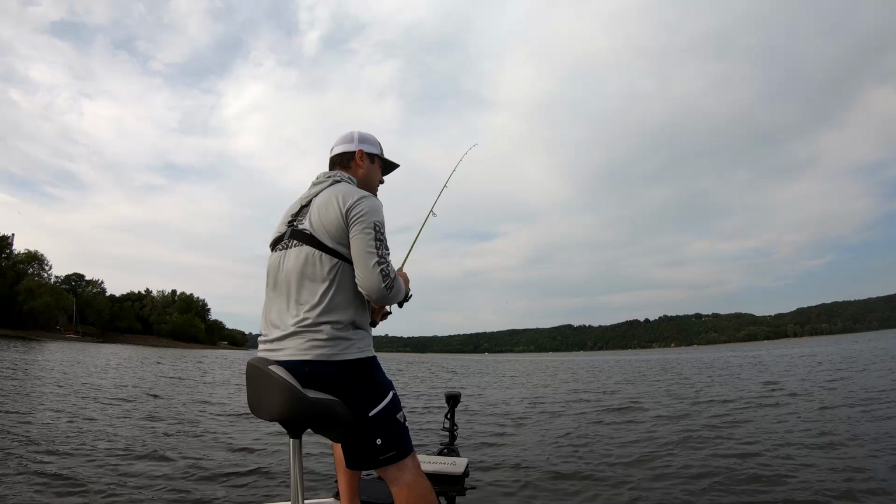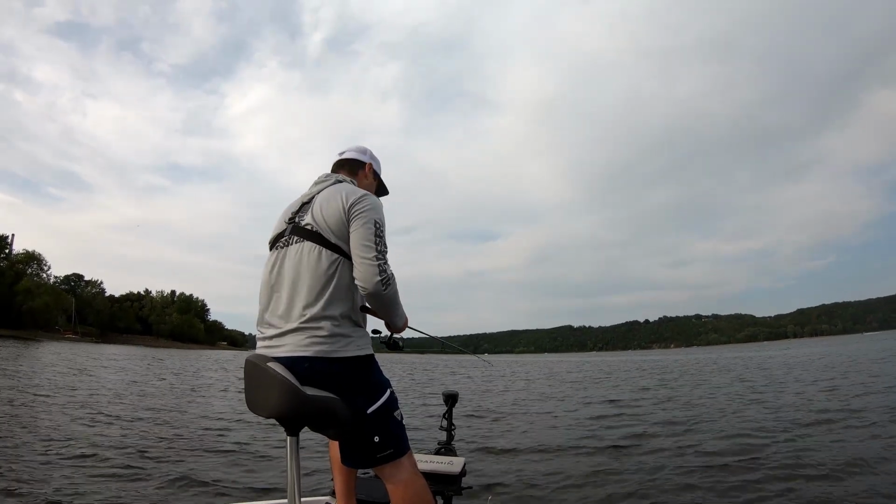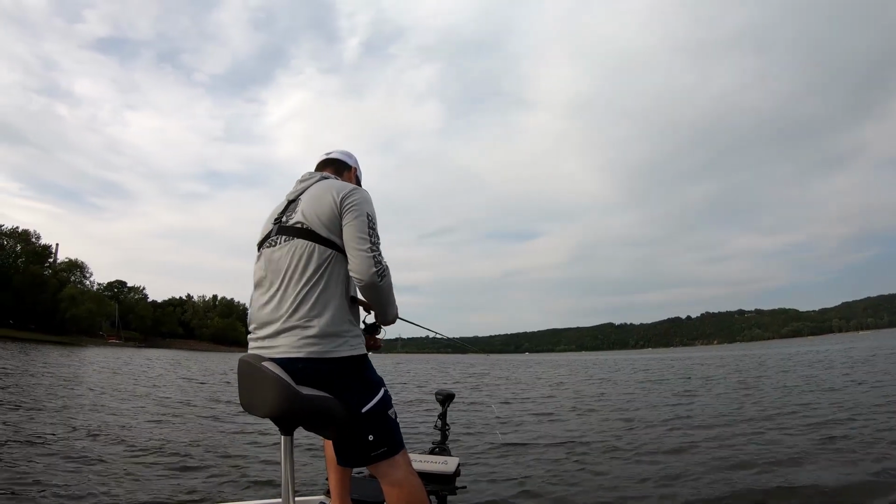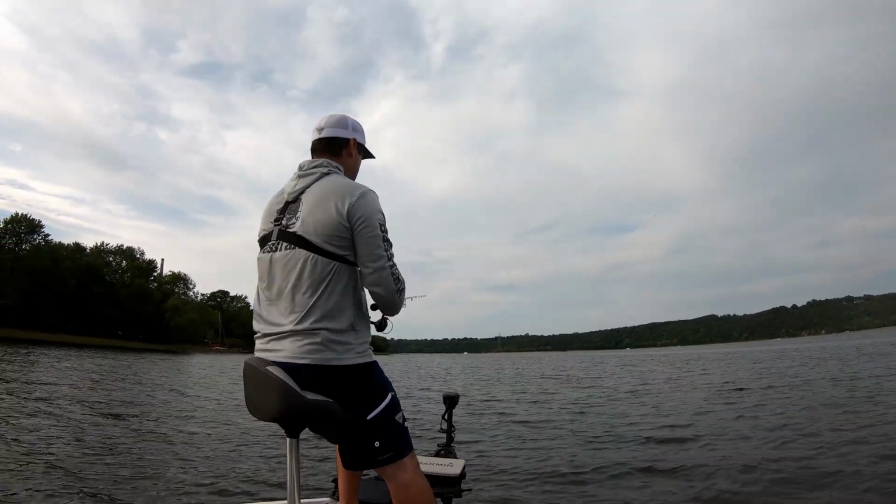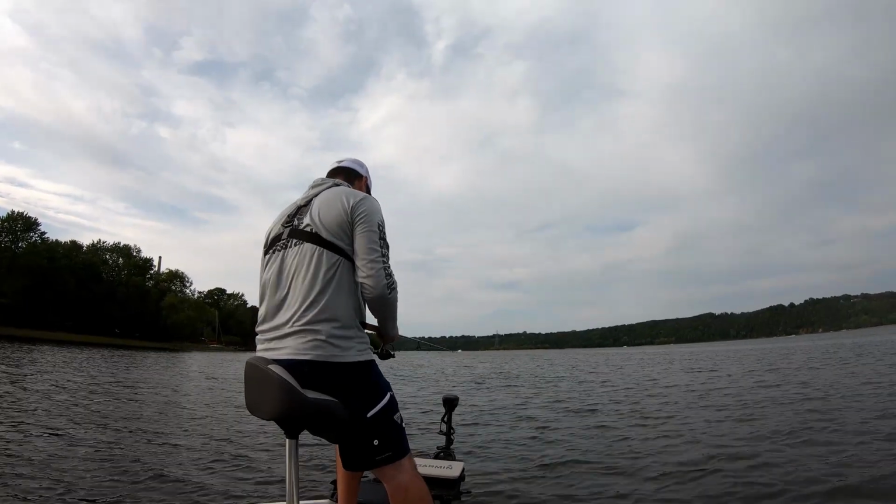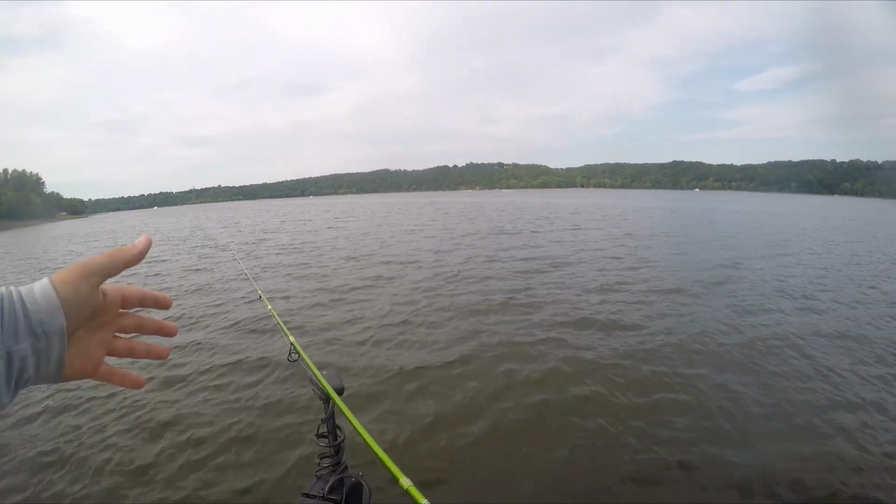Just trying to make it look as natural as possible. Maybe give it a few twitches, but I'm not burning through it. It's not like a crankbait or anything like that. This setup is meant for more of a slower presentation. You're not putting on two curly tails and just burning it through that brush pile, or in this case, this piece of concrete. It's a slower retrieve, more natural.